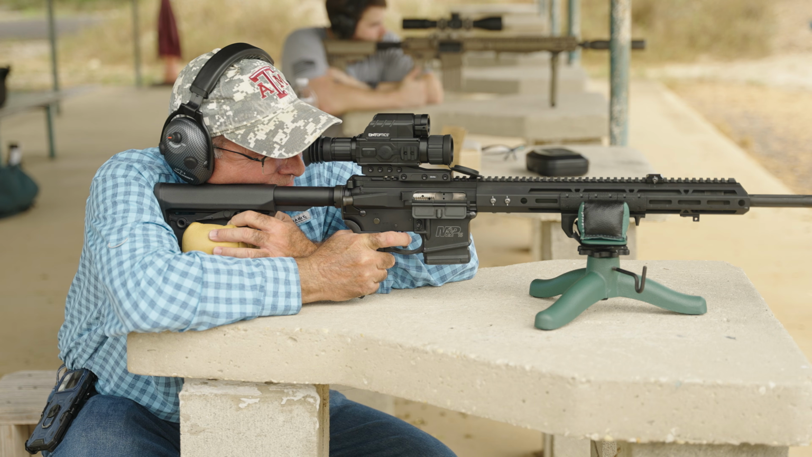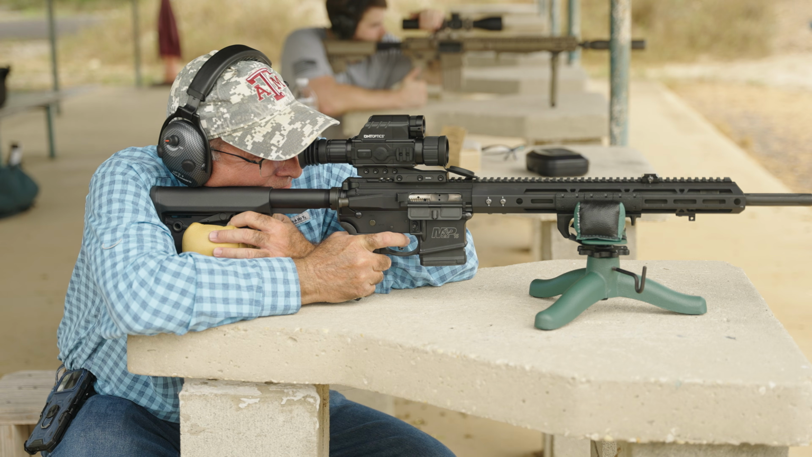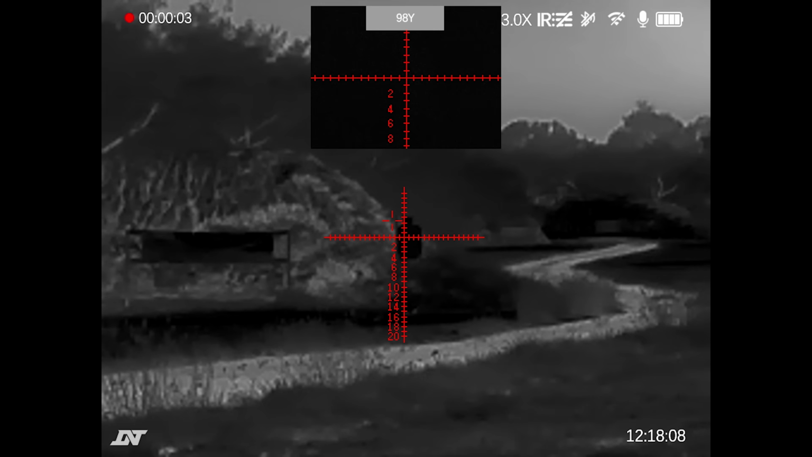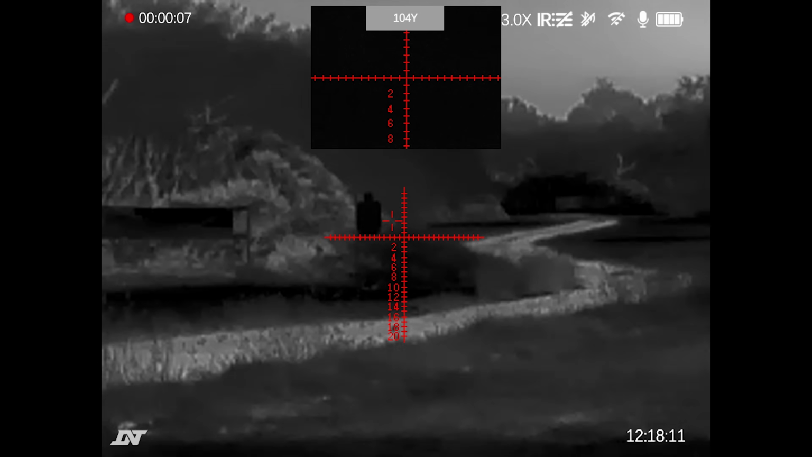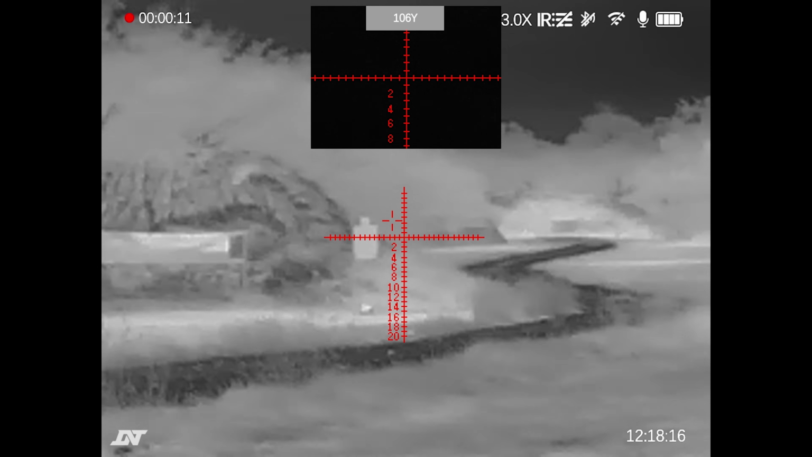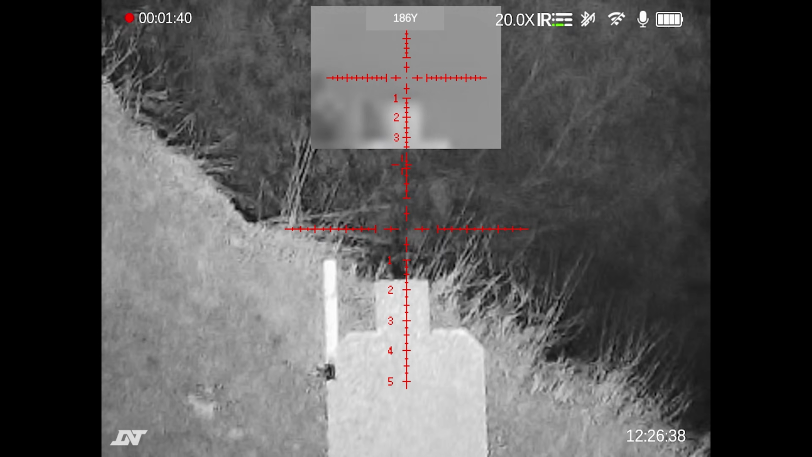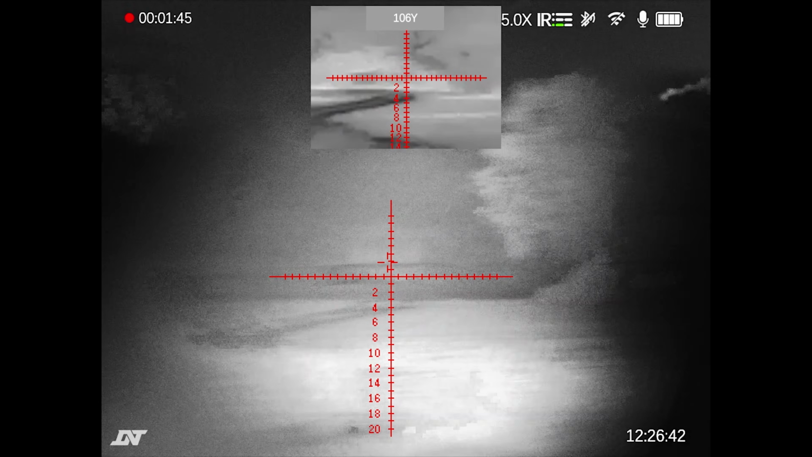So like I said, this is a 4-in-1 optic. It has a 1080p digital Sony-based sensor to allow you to use it as a daytime and a nighttime digital night vision scope. It does have a 256 core thermal sensor in this as well, and it is a 12 micron and less than 25 millikelvin NETD thermal sensor, so the sensor itself is keeping up with the times. They are doing a very good job in being competitive in that arena.